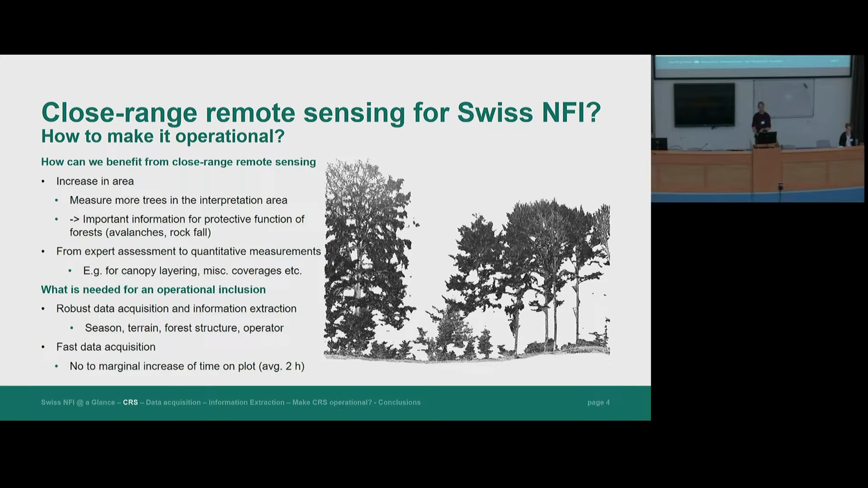The second important thing is that data acquisition should be fast. Currently we have on average 2 hours per plot to acquire all the data, so this should not be significantly increased by adding new technology into the assessment.